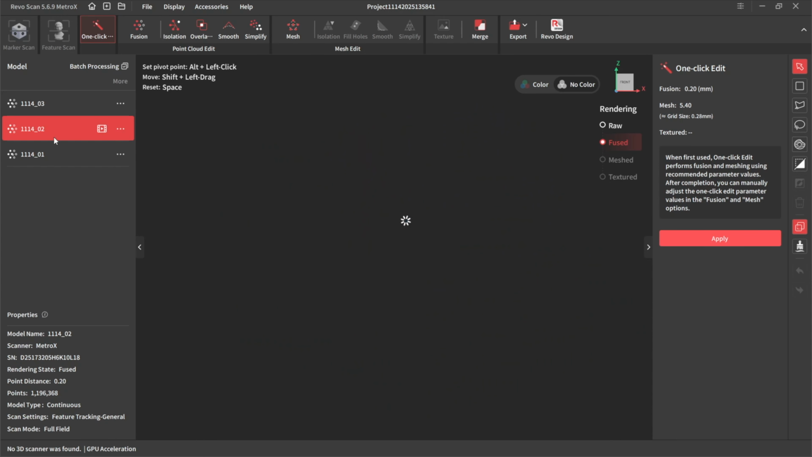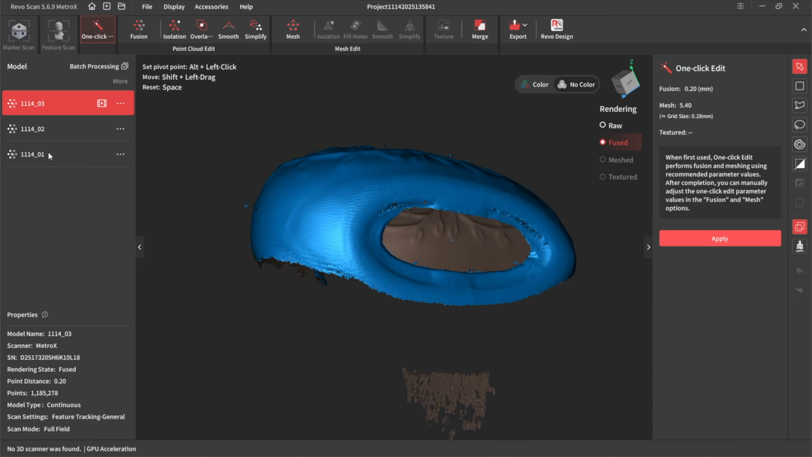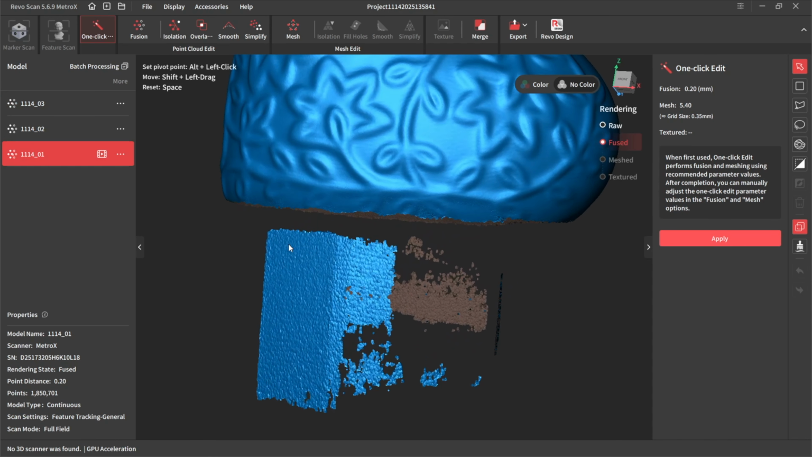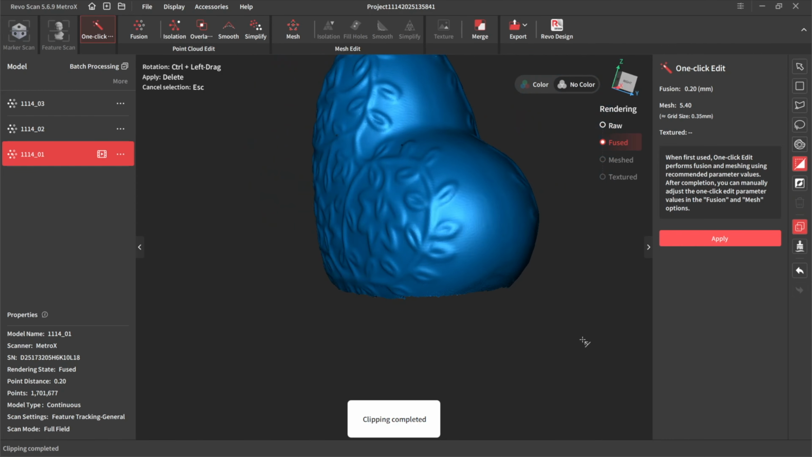Lovely. Beautiful. Okay, so let's tidy them up. What I like to do with these is basically get rid of the obvious junk. So that bit at the bottom is obvious junk, isn't it? So let's get rid of that.